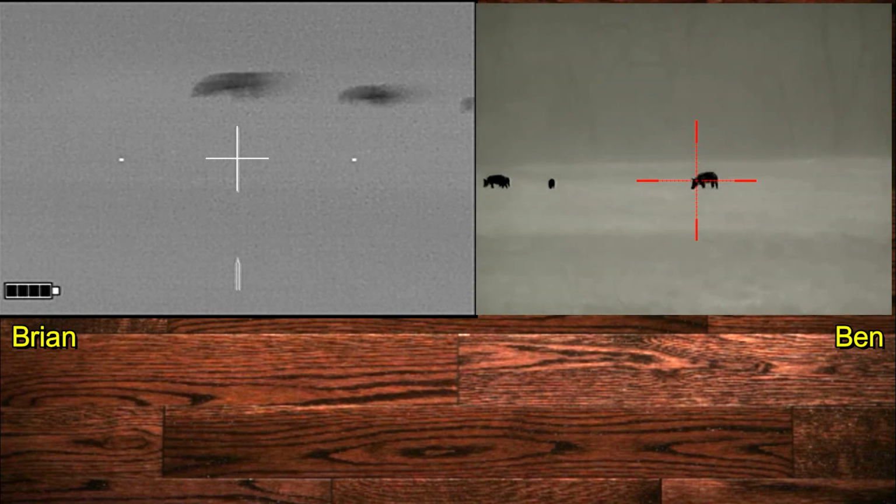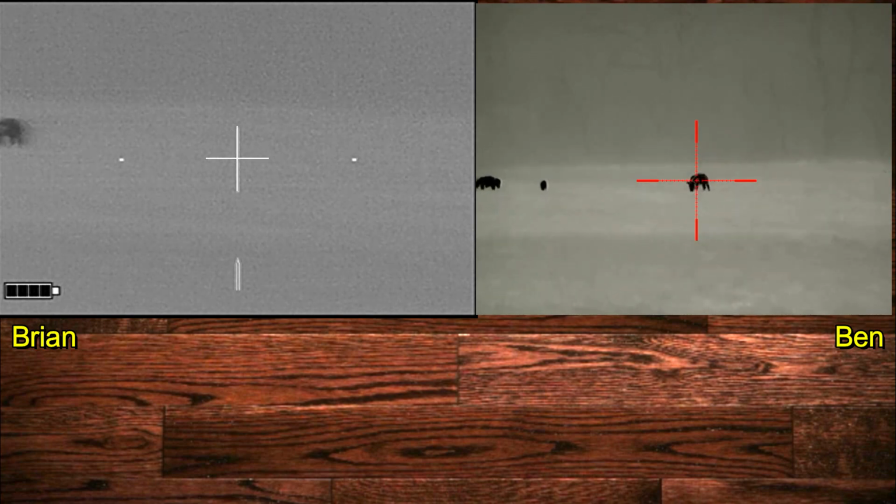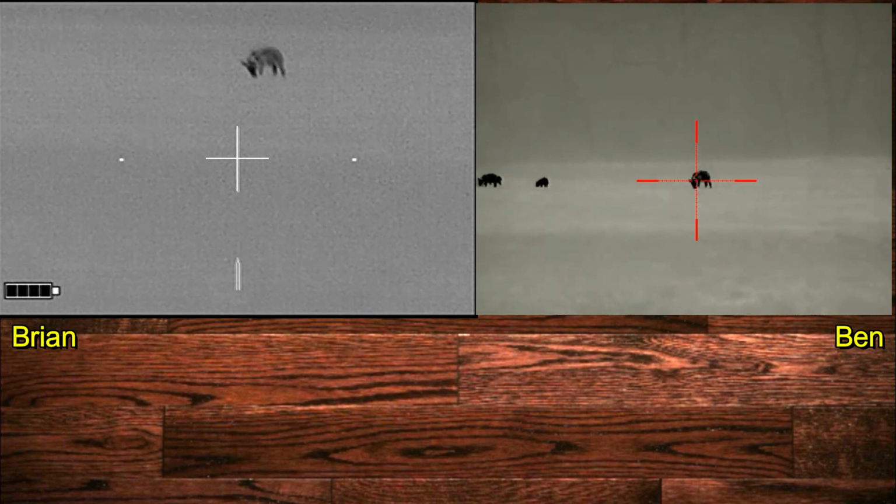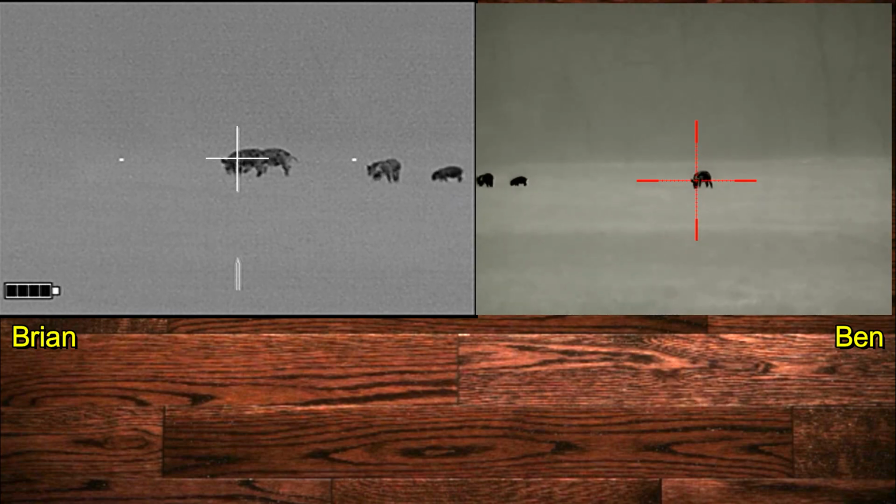Ben and I are getting squared away on which hogs we're going to open up with. I'm going to expect all the hogs to run to the left, and that's not going to be correct this time. They will probably all run to the left. Now the reason why I said that is that most of the hogs come from the left, the property next door, and that's where they're most likely to return to.